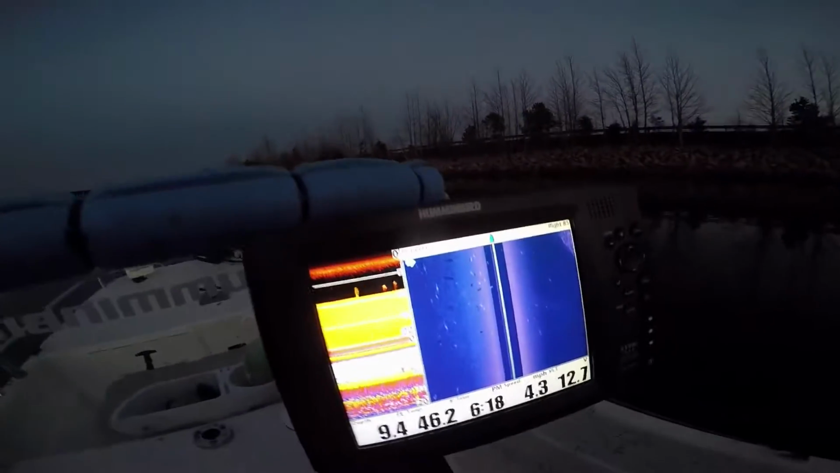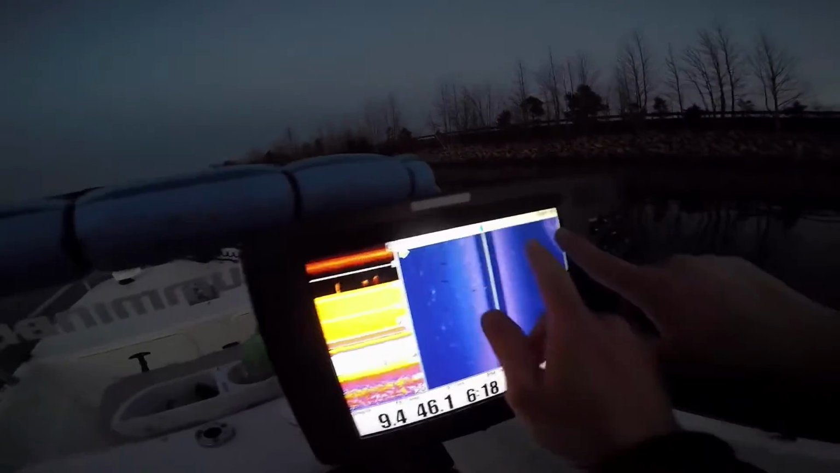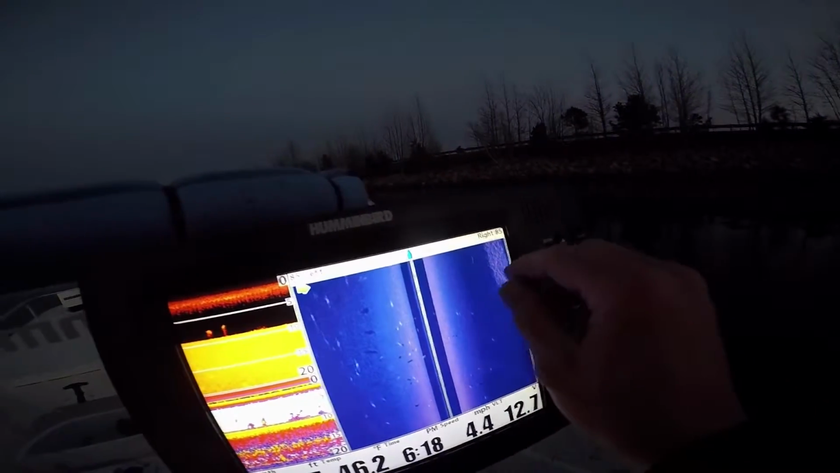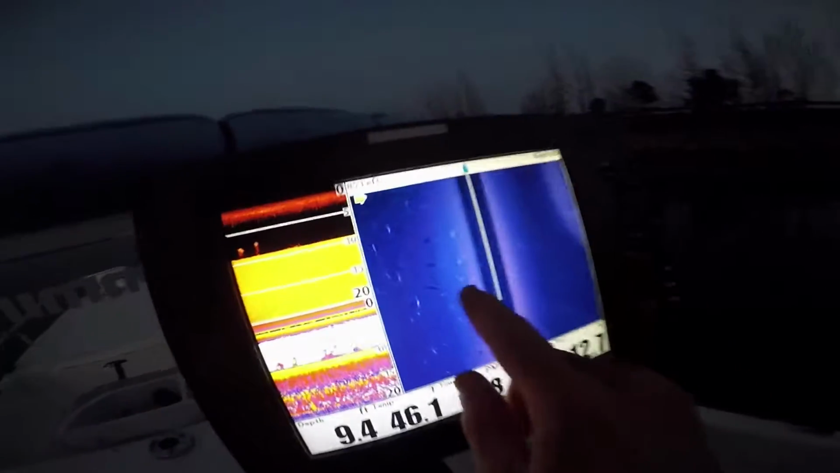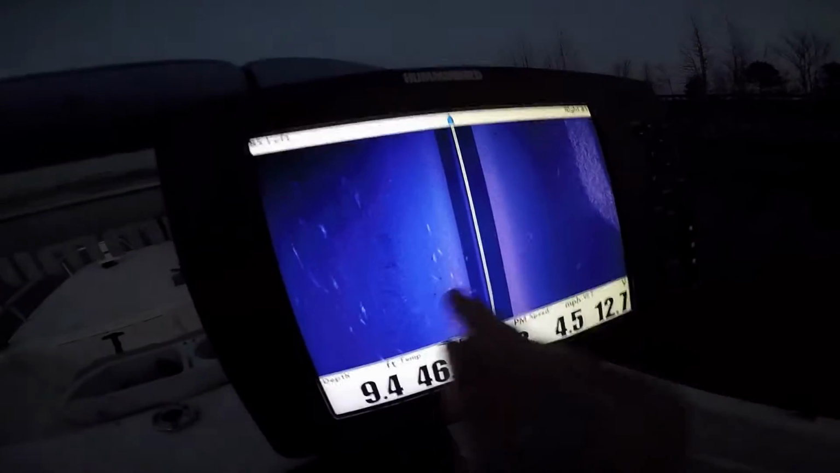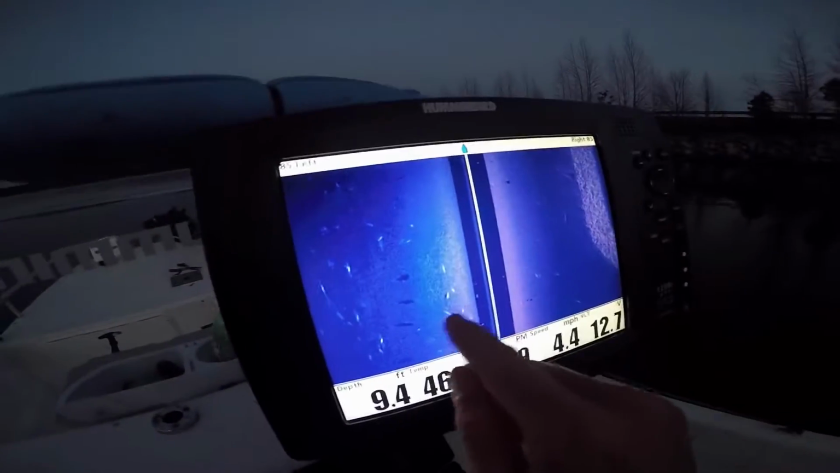Right, off the side of this rock pile. All right, we're coming into this rock pile. You can see the rocks. You can see the gravel and stuff like that. That does not look like this. You can clearly tell that that is fish right off the side of this rock pile feeding.